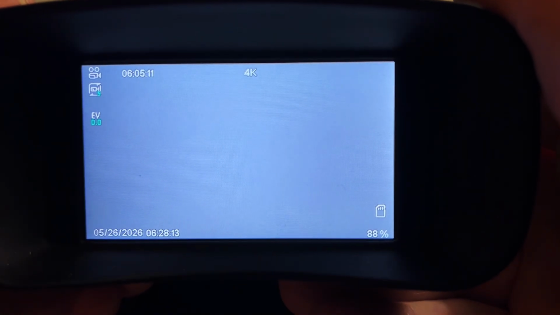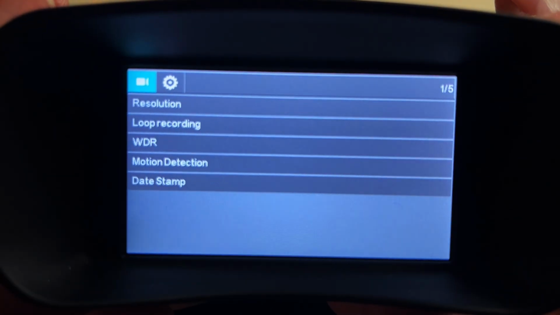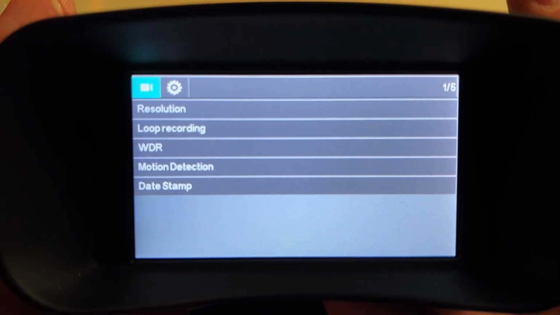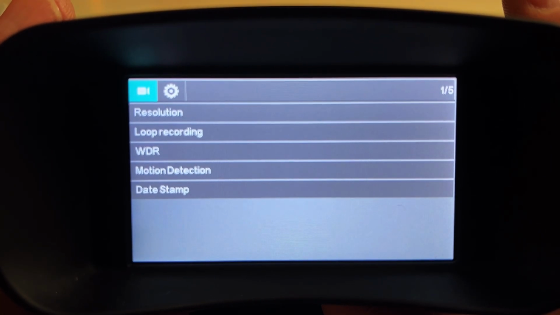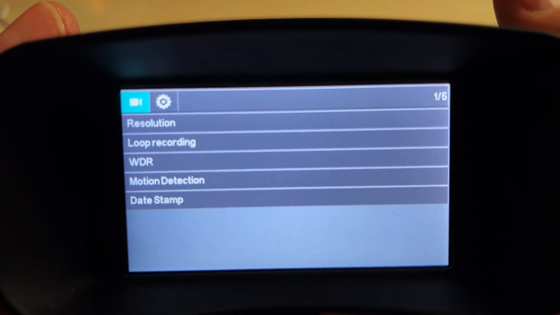Now, if you want to see what the menu does, hit the menu button, and it gives you your resolution. If you want to loop record. I'm not certain what WDR is. Motion detection. You can put this on a tripod and put it in your backyard, and it'll sense any motion and start recording, and your date stamp.